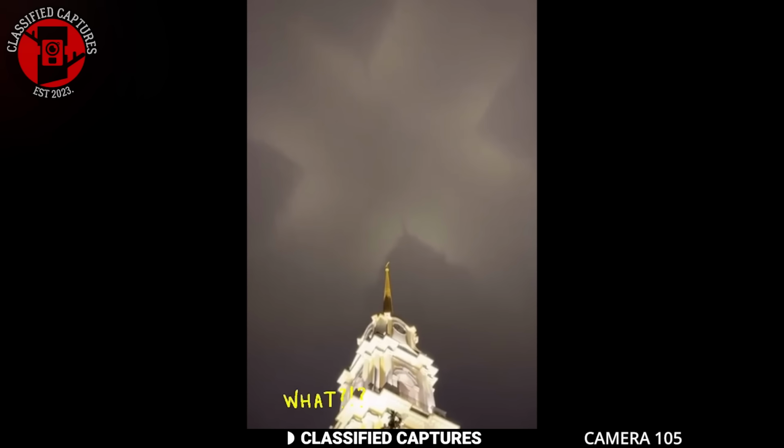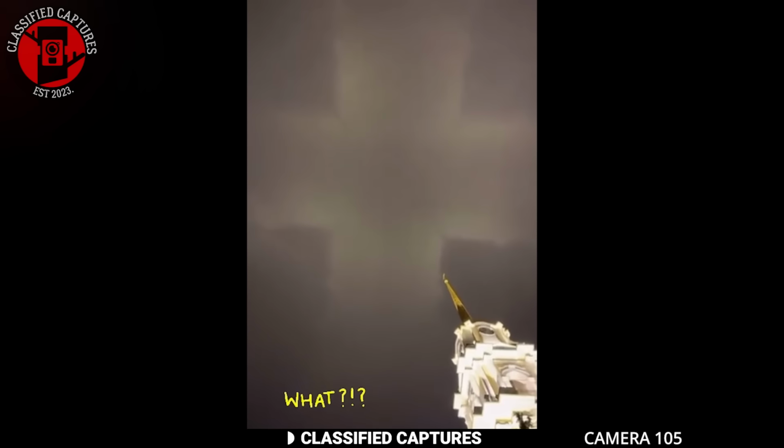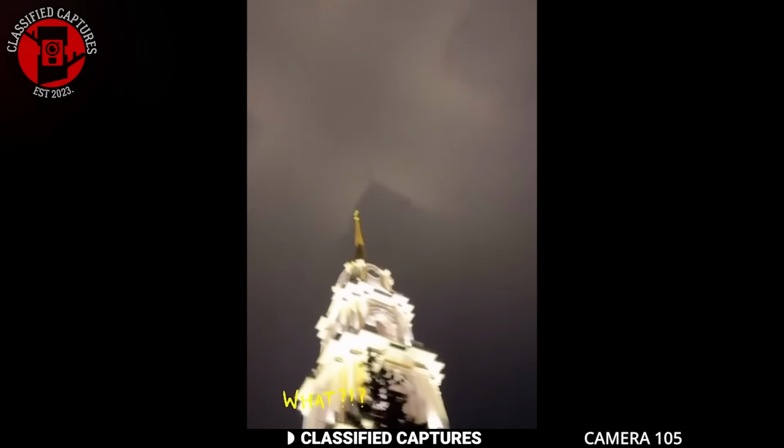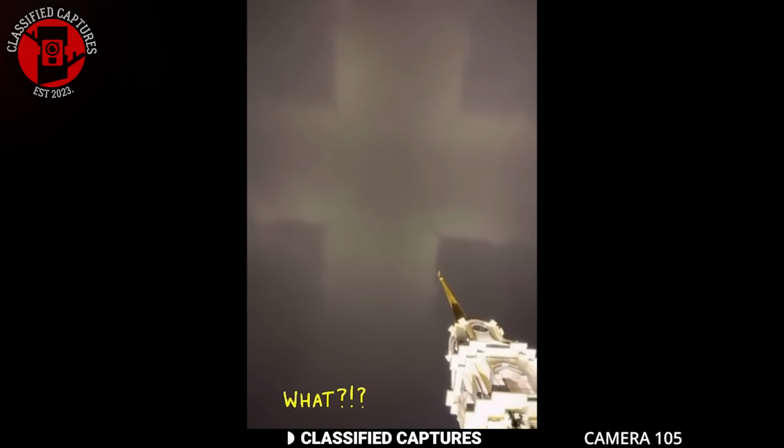However, I think the cross is likely a reflection caused by the lights positioned on the building's cornice. The bright lights beaming upward could have reflected onto the cloud cover, creating the illusion of a perfect cross. What do you think?